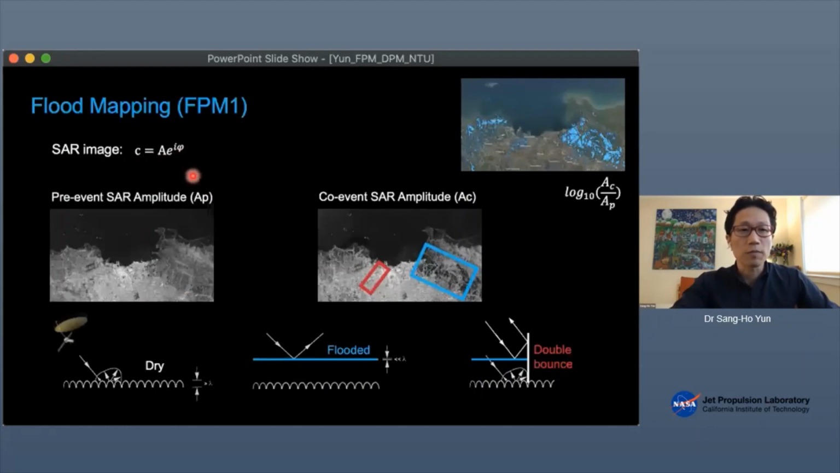So it's a complex number. And we're looking at, in this case, an amplitude of pre-event, before the flooding, an amplitude image, which is basically an absolute value of the SAR image. And this is the amplitude of co-event, or during the flood.